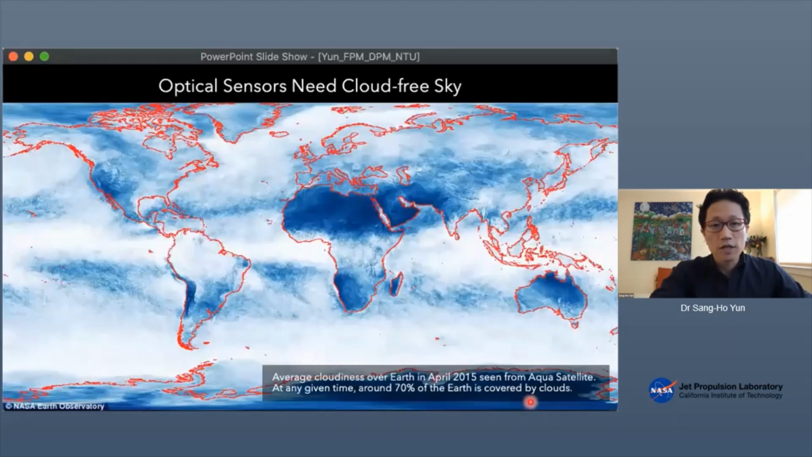Clouds are always the problem with optical sensors. And in fact, if you look at this, April 2015, over that month, average cloudiness of the Earth in April of 2015 looks like this. It's a mosaic of the Aqua satellite imagery. And it turned out that 70% of the Earth is obscured by clouds. So that's your chance to see clear sky with optical imagery.